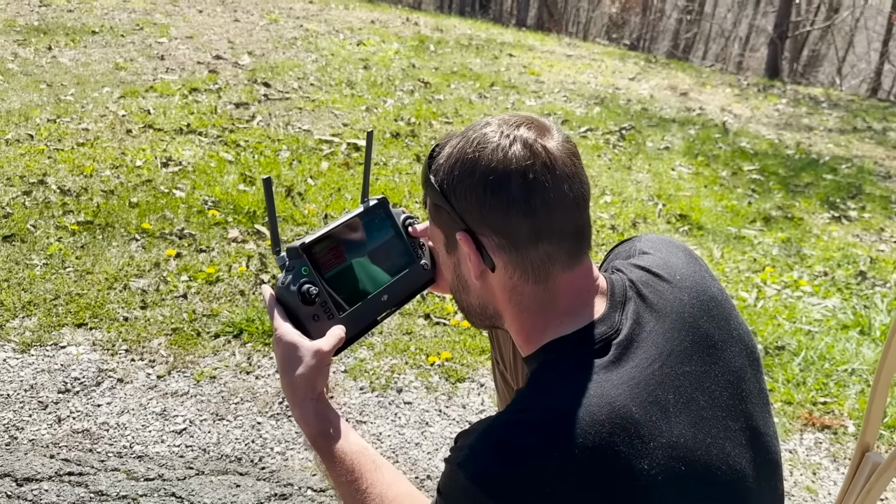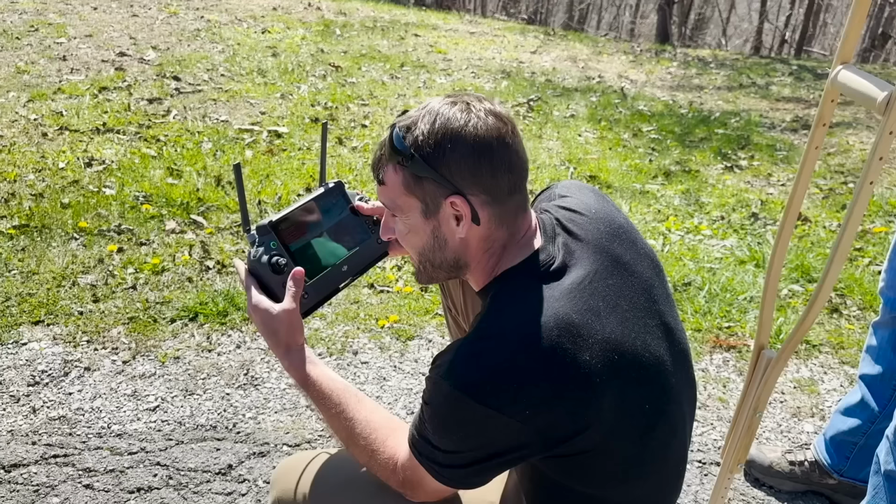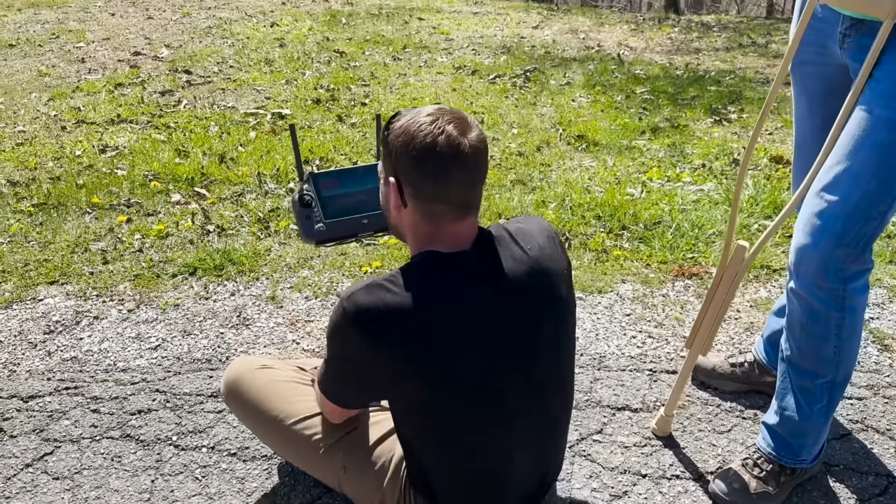It don't want to come home. It just doesn't come home though, unless they auto. Yeah, it thinks it's at the moon. It ain't used to being that far out. Here she comes.